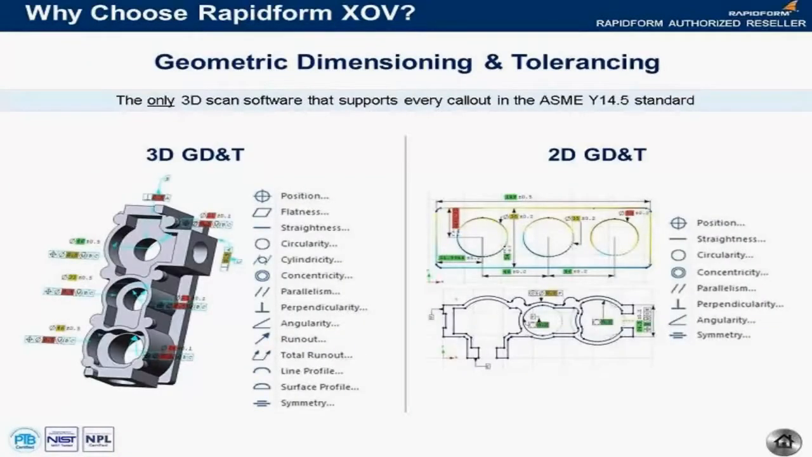And a third reason why you should choose Rapidform XOV over another option is that it's the only 3D scan software that supports every call-out in the ASME Y14.5 GD&T standard. Particularly in 2D, you'll find that XOV is complete in terms of its ability to do 2D GD&T.